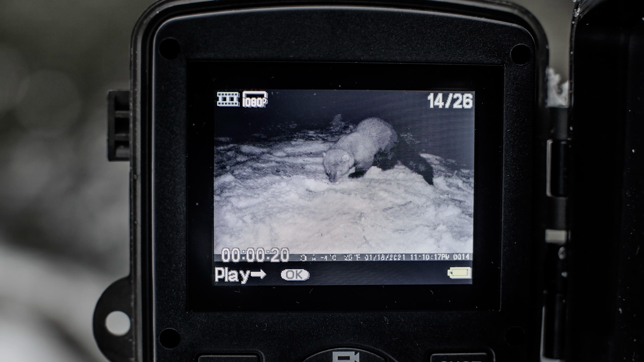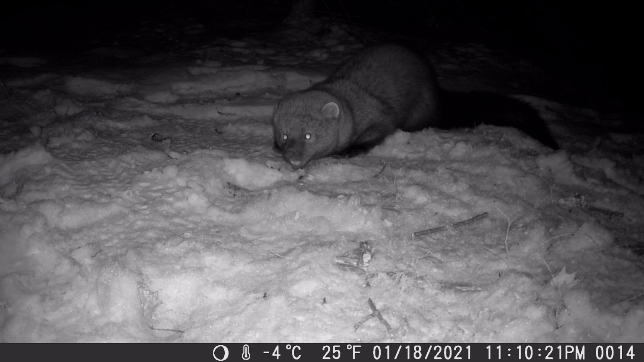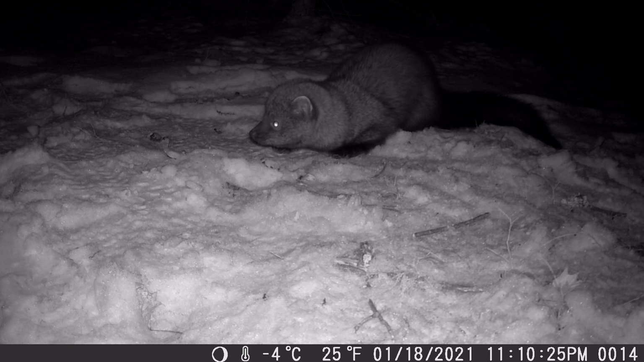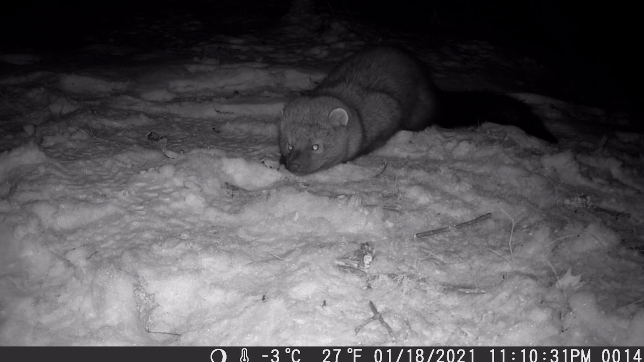So this is awesome. Less than 24 hours later, a second camera captured great footage of this fisher attracted to some sardines I had tossed out into the snow. In addition to scavenging, fishers prey upon many species of small animals, including snowshoe hare.